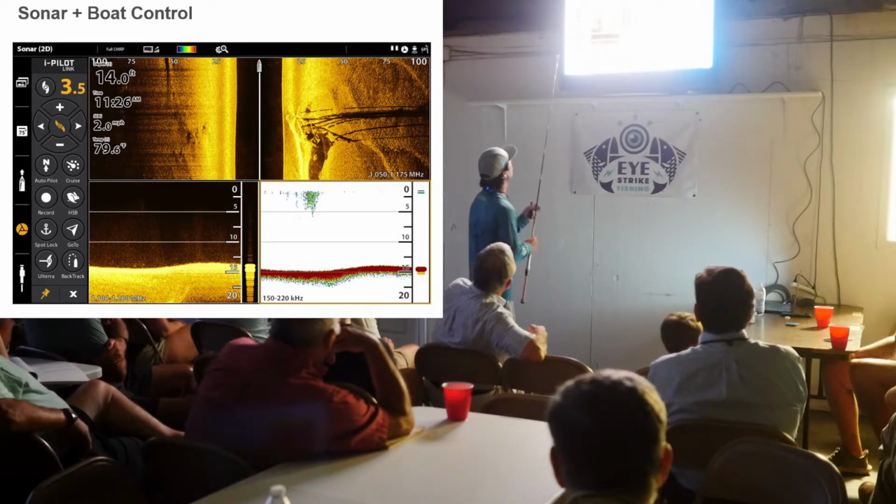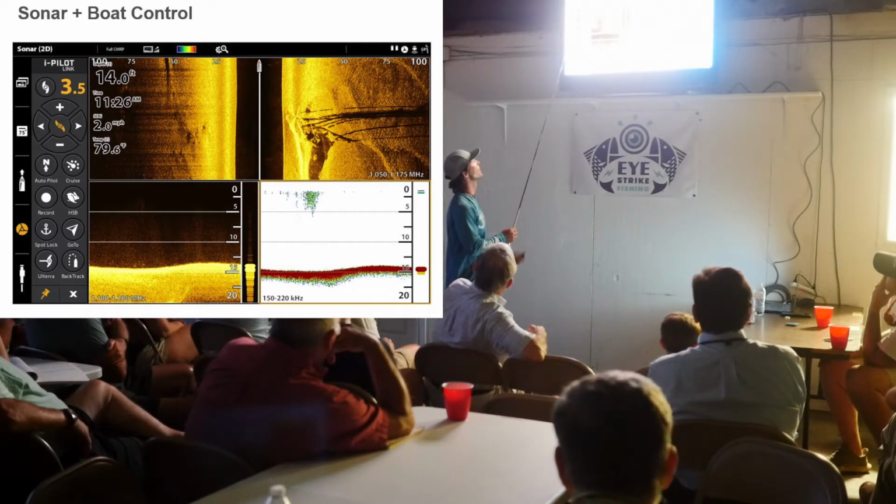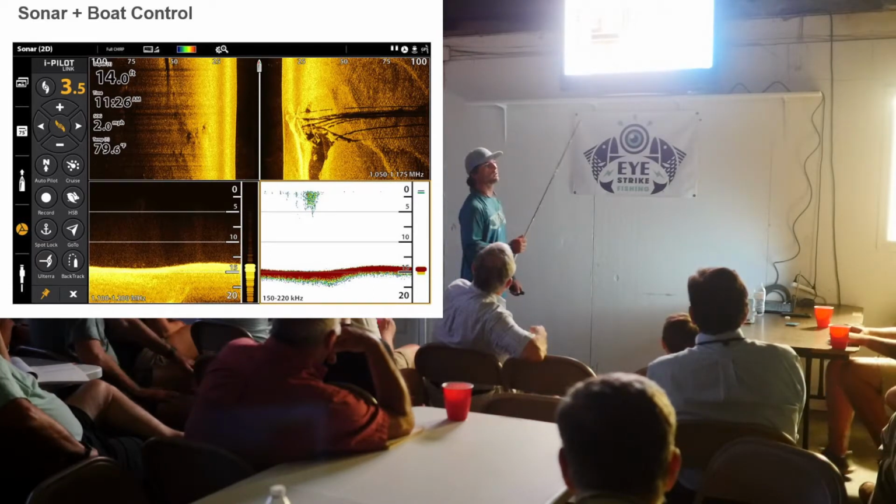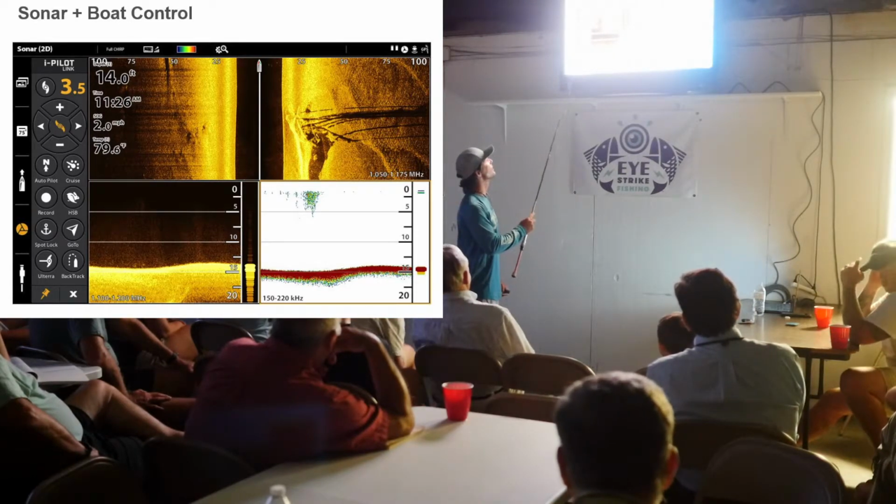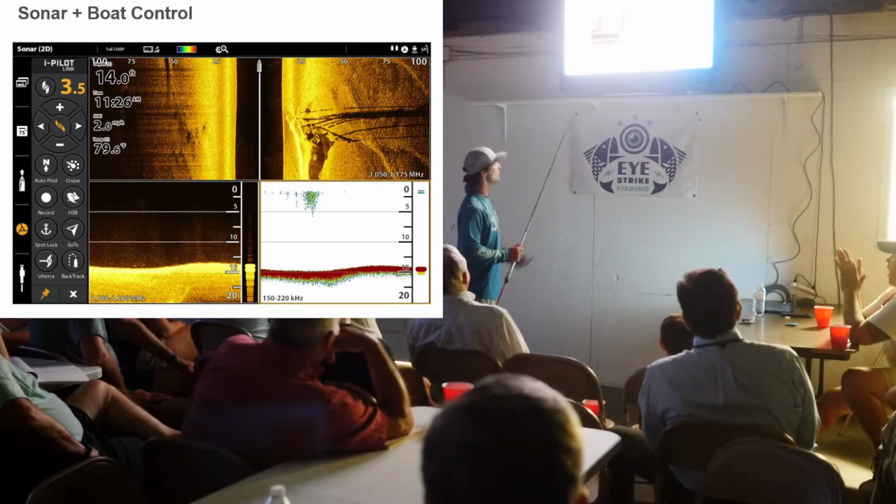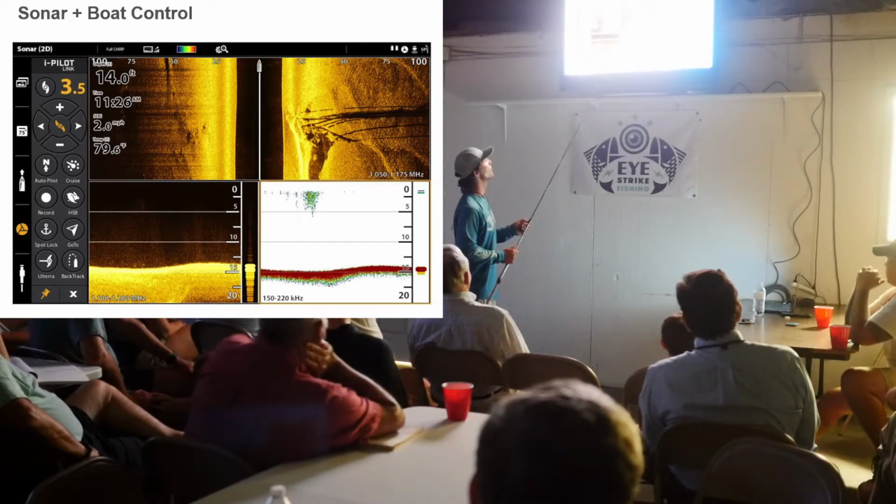Again, boat control. Here's where I'm operating my Talons from my unit, so I can pop this up just like I can my trolling motor and put down my left Talon or my right Talon, or I can illuminate one of the lights off of it if I'm working off the back deck, to be able to see what I'm doing on the back deck in the morning or late at night. It's a great feature. So again, boat control, great feature to have when you get all those toys.